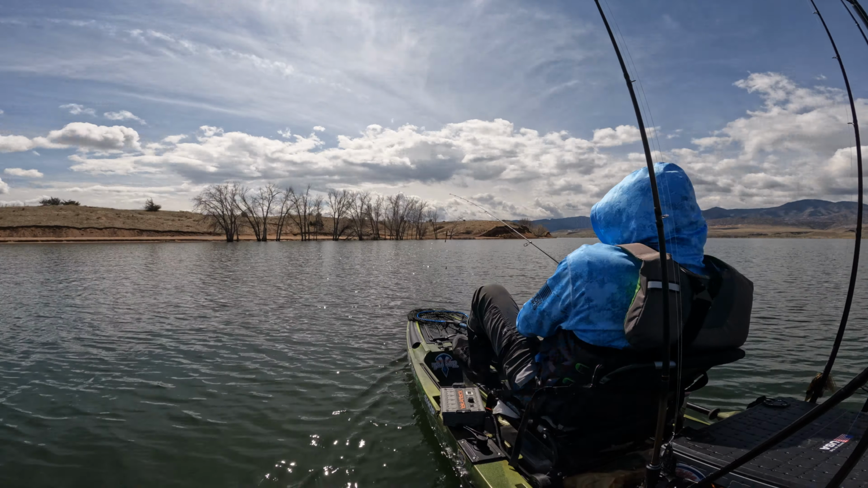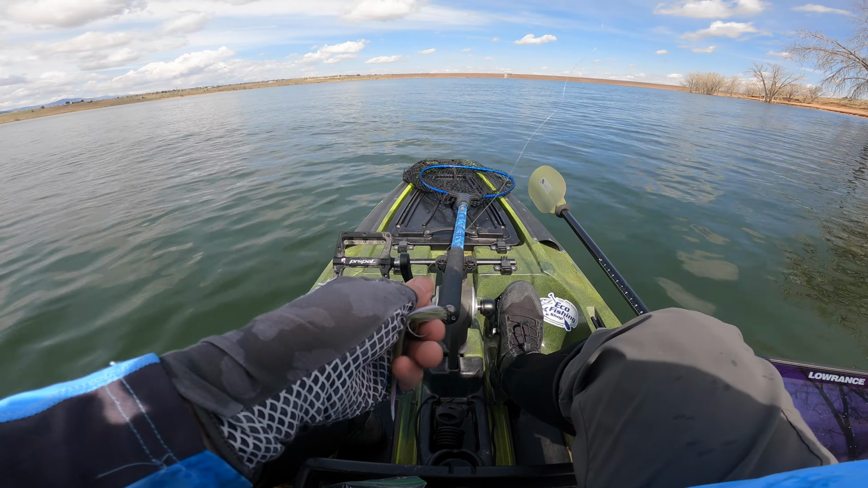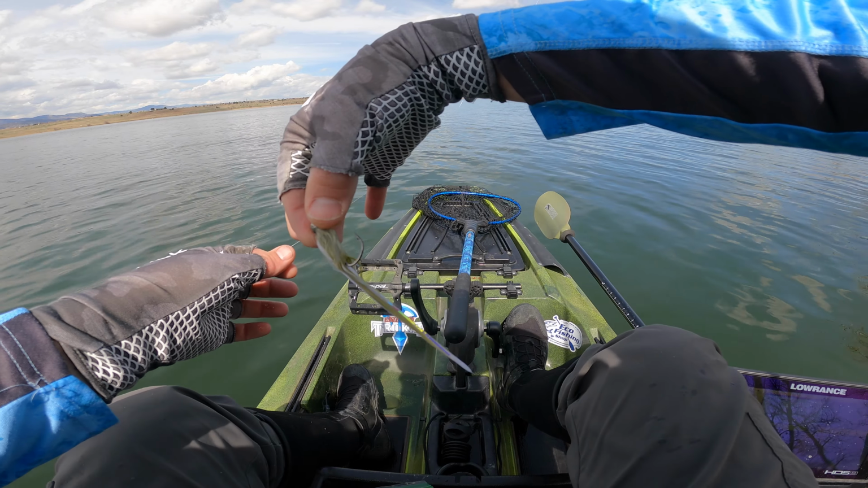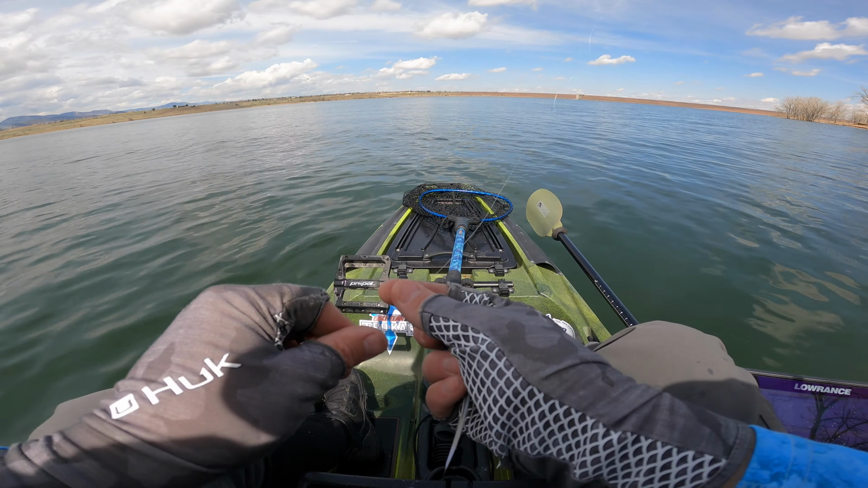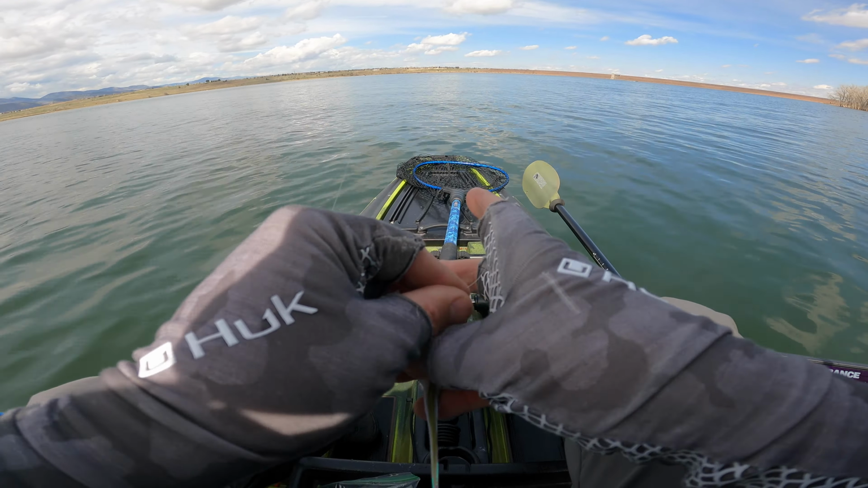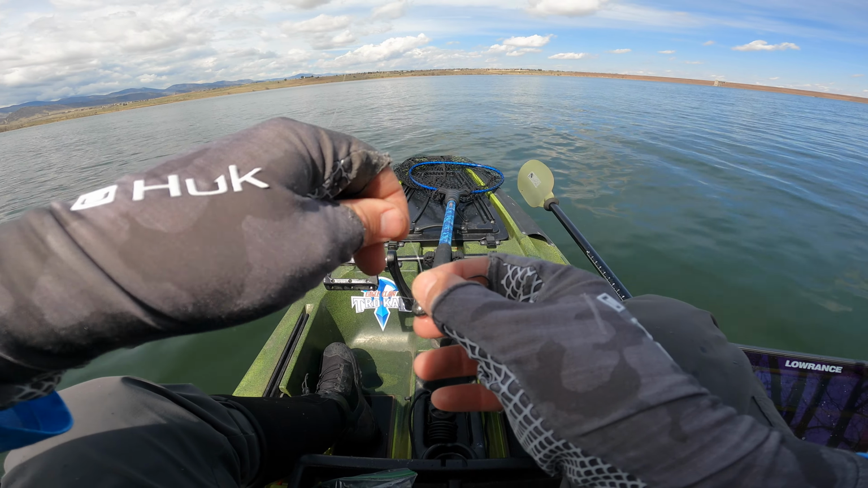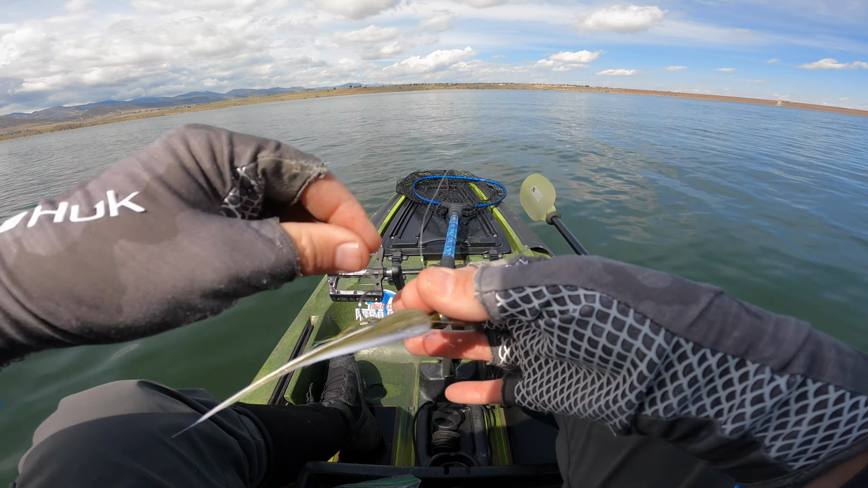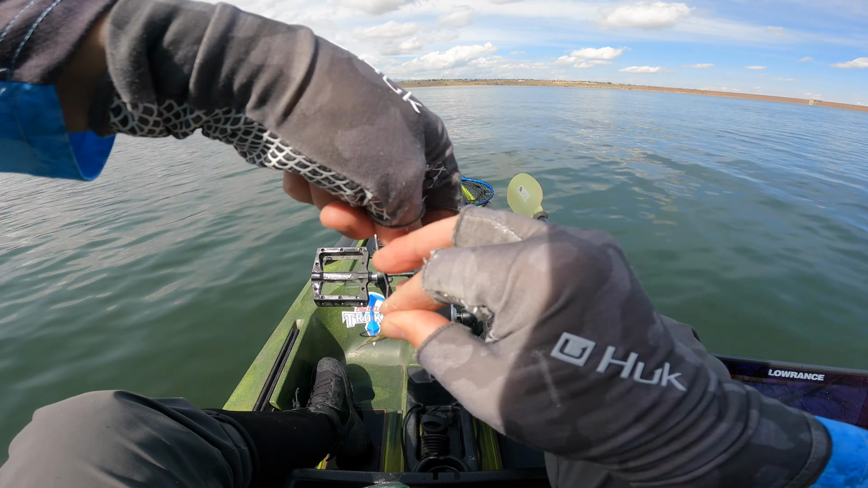Alright, gonna try this Juice's jig, Haramiki. These things are like gold apparently. My buddy Matt Arledge picked one up for me at the Bassmaster Classic Expo because you just can't get them online right now. My boy MC Hammer, Matt Collins, was absolutely destroying with this thing a couple weeks ago, or over the winter actually, so figured I'd give it a try.